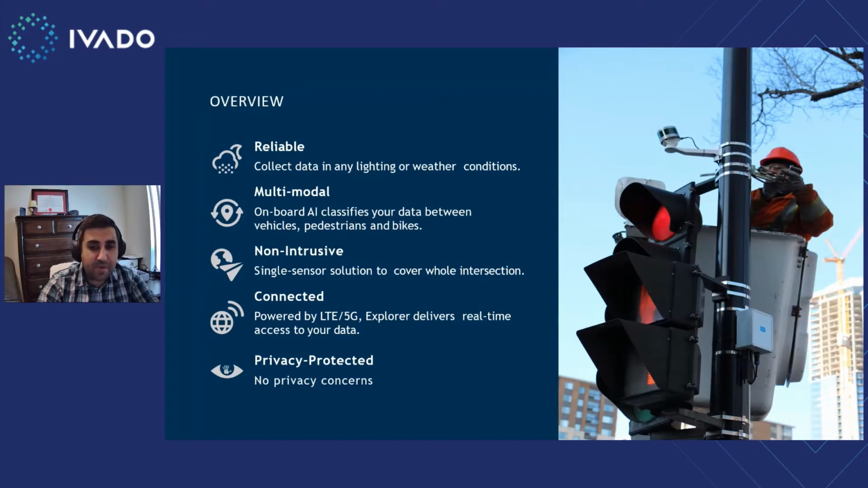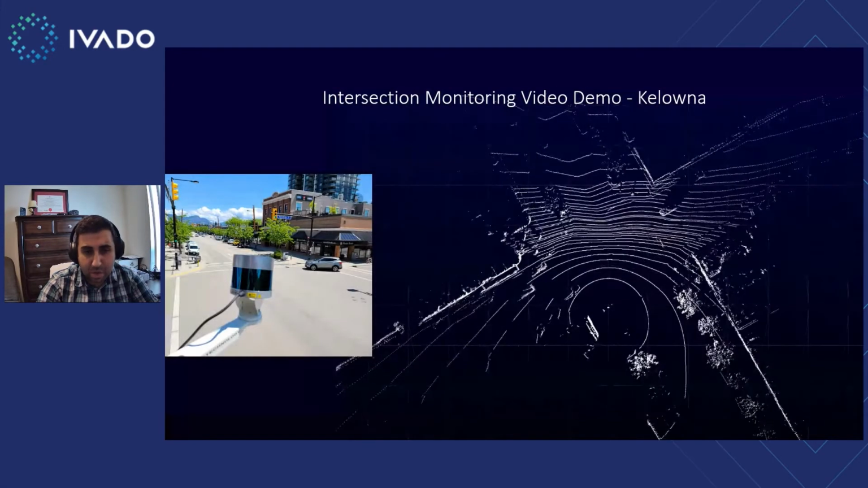And it's already powered with 5G technology that enables us to build innovative applications on top of our solution, such as sharing the data in real time with connected vehicles. And all these capabilities without raising any privacy issue. So let's see how it works.